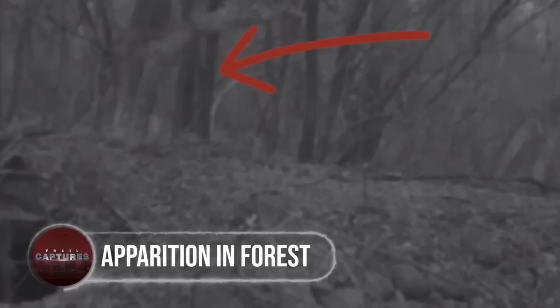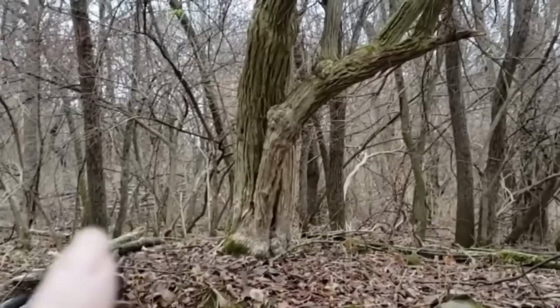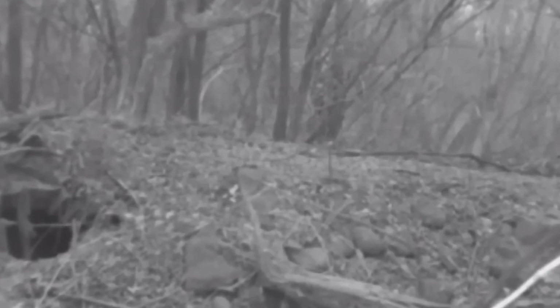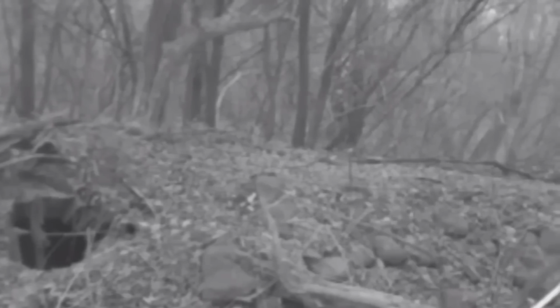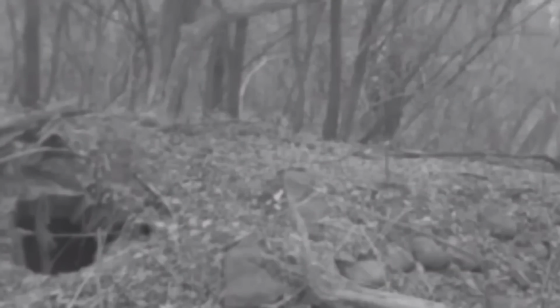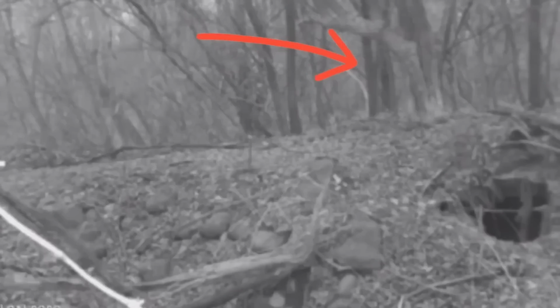Apparition in forest. As if the Bigfoots were not enough to stop people from wandering alone in the woods, ghosts decide to come out from their hideout too. Like here, when a neighbor of the dark woods decided to set up her trail camera in the woods to capture the wildlife, but instead caught surprise visitors coming out from the tree. There they are, floating for one moment and then vanishing at the second.